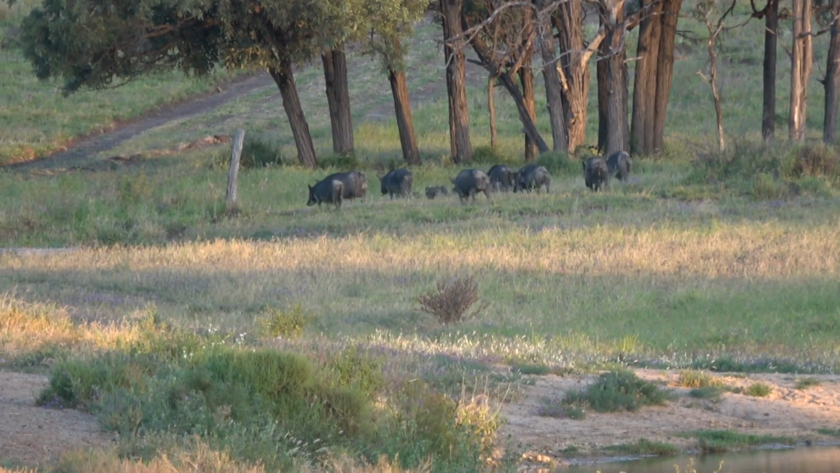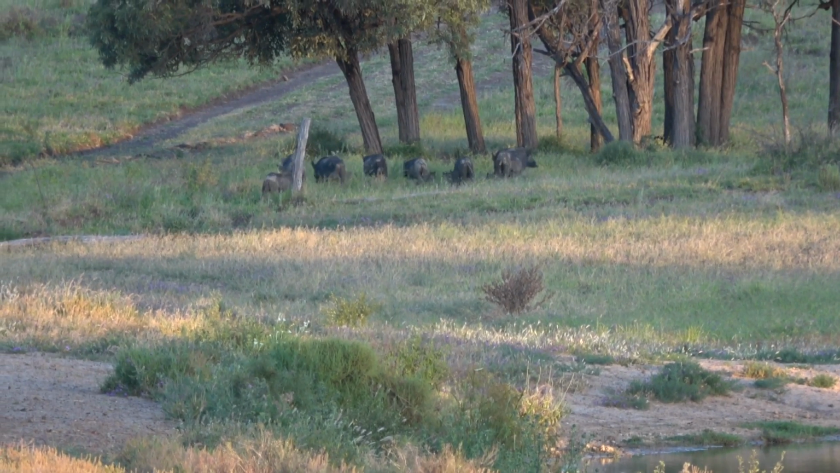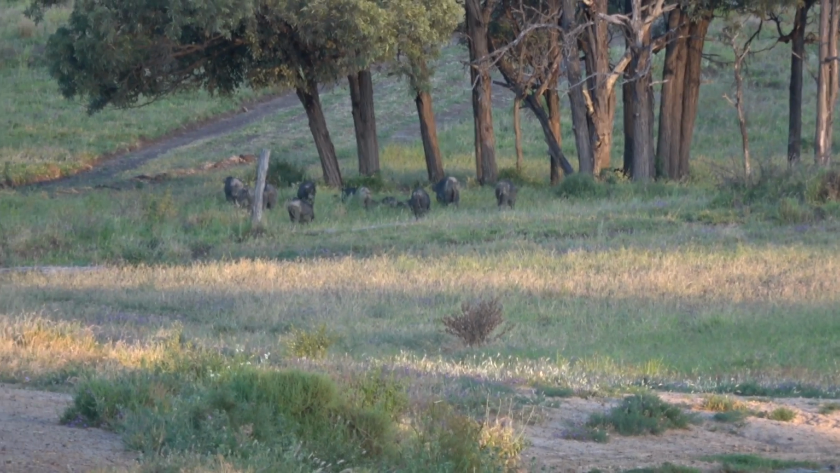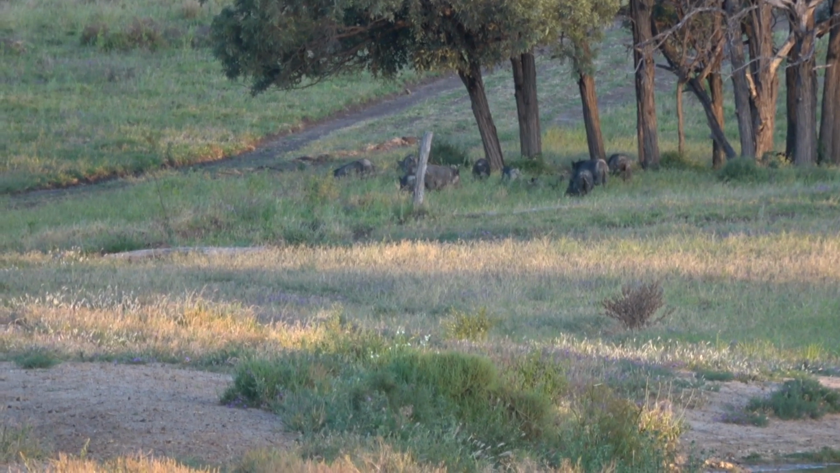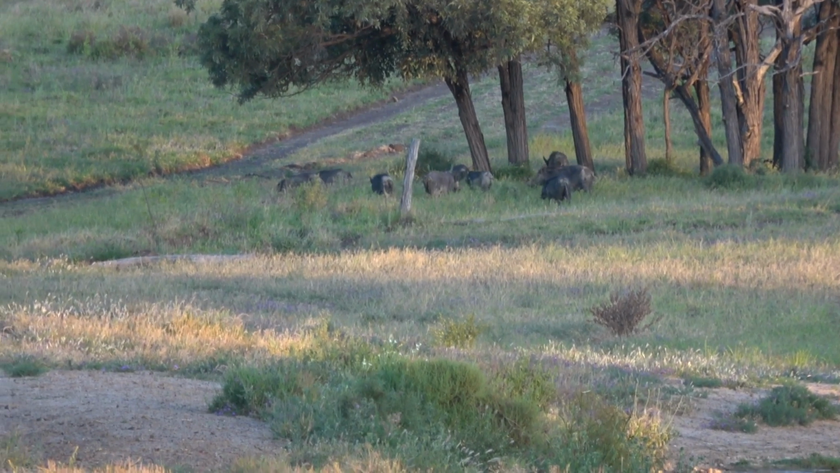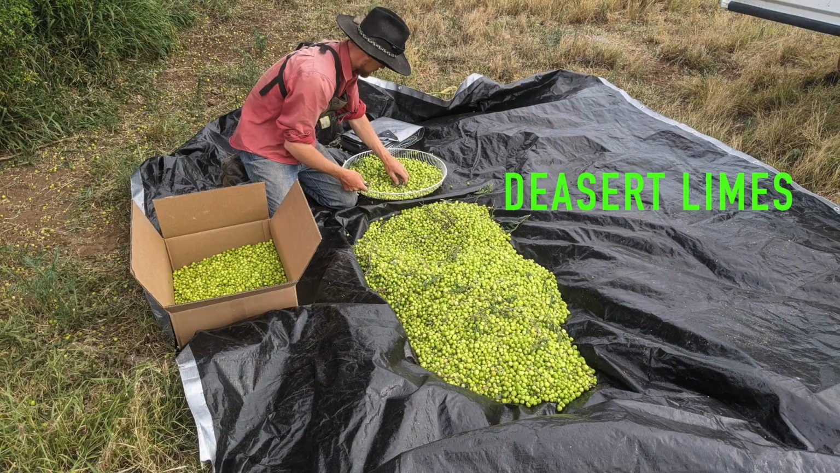Pigs down there. The same mob I saw the other day probably. Are they in the same place? I think they've just been to the dam. Looking around, feeding. I might see if I can go and nail a few. See how we go. They're up there eating wild limes on the ground.